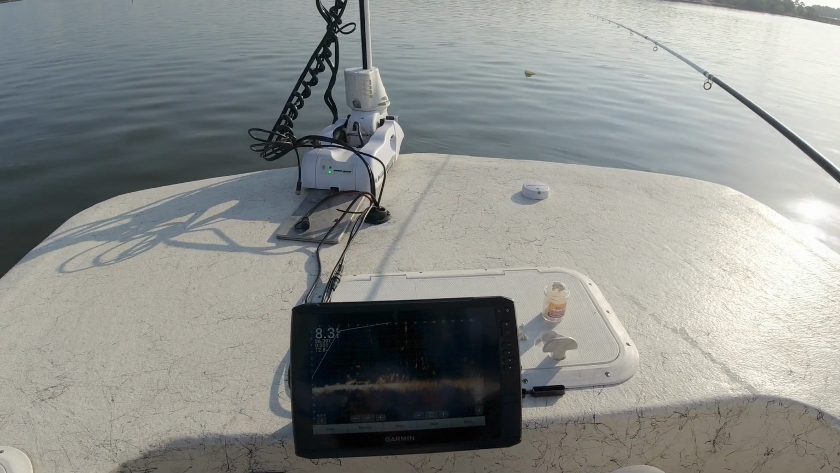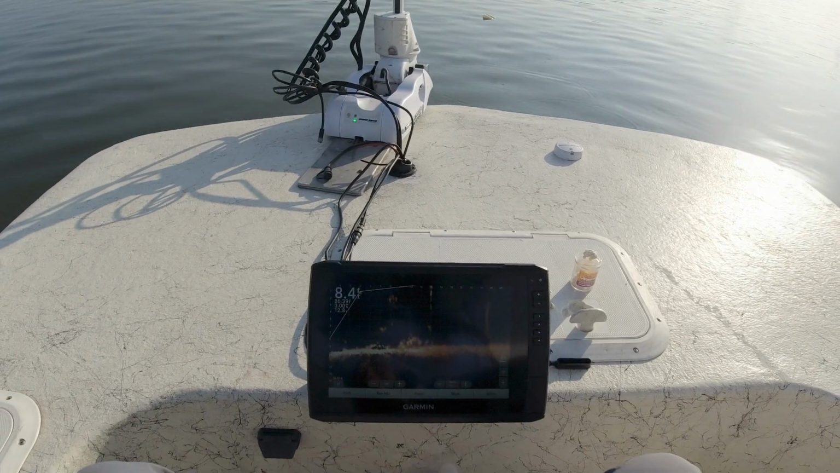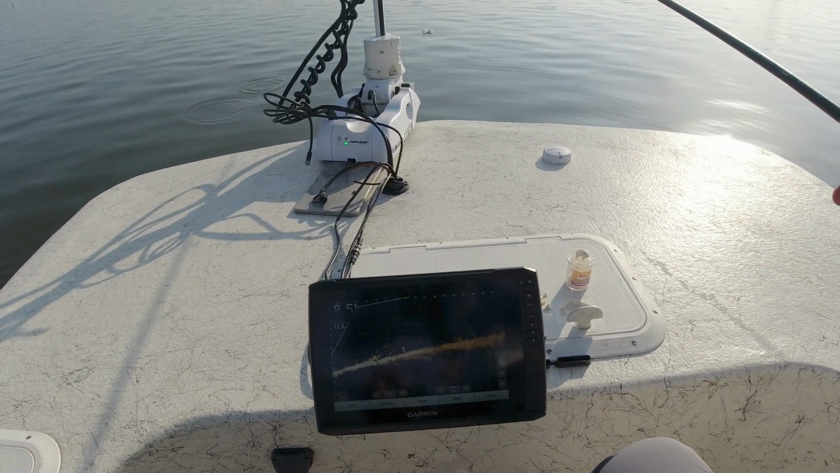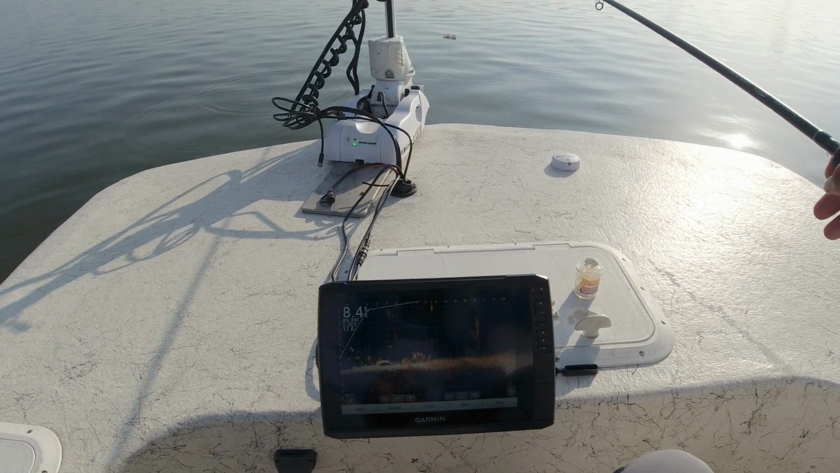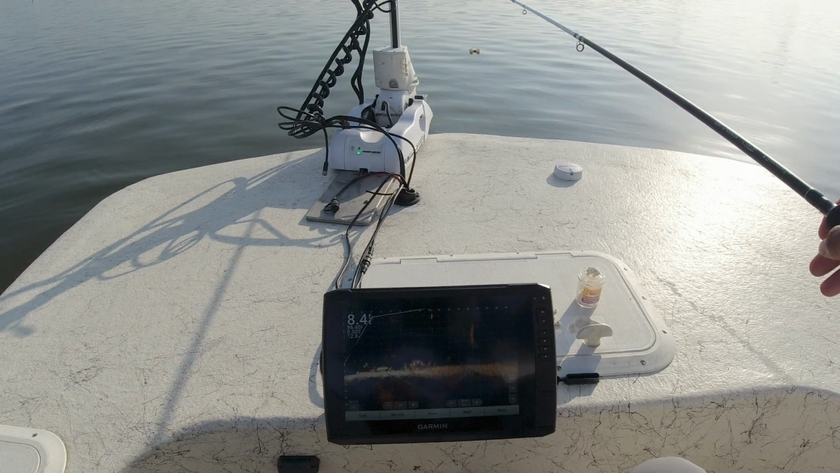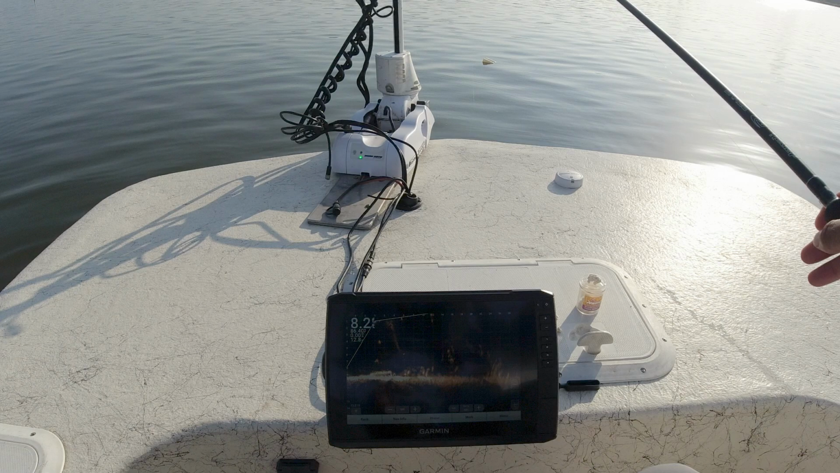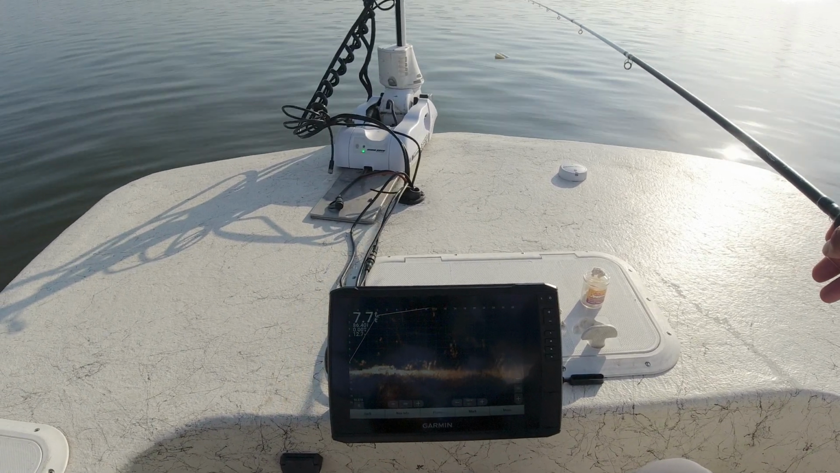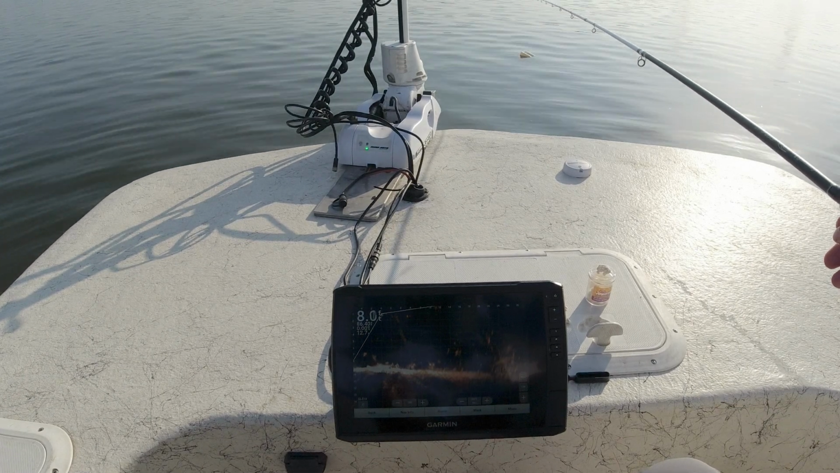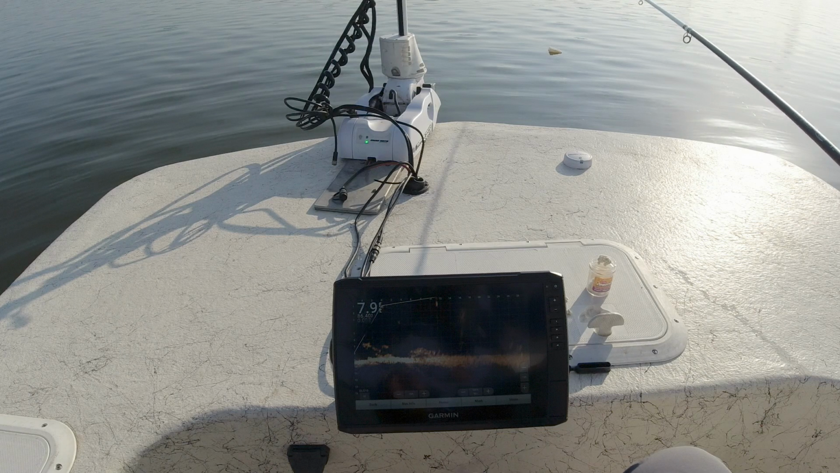So we're working with 86 degree water temp starting off this morning. It's going to work its way on up to 89. But as you can see, starting off in 8.5 foot of water. And it's like I say all the time, guys, regardless of whatever the season is, don't overlook that shallow water. Anyway, let's see if we can't put this jig down here and get a fish in the boat.